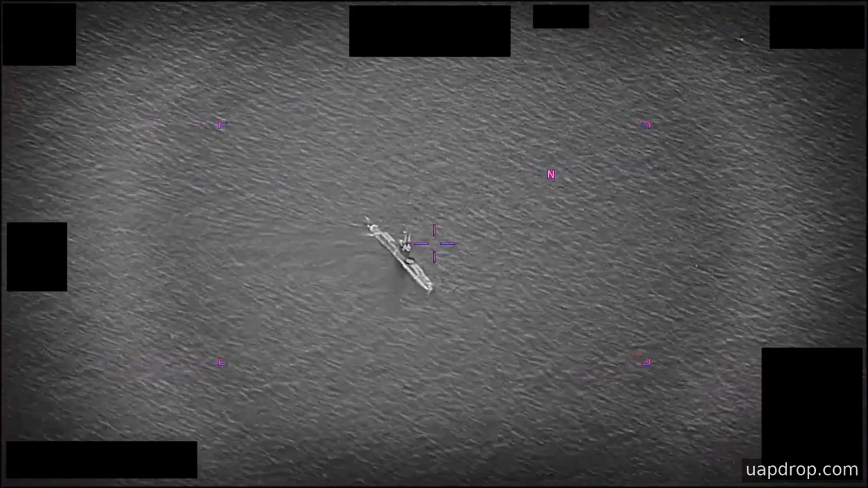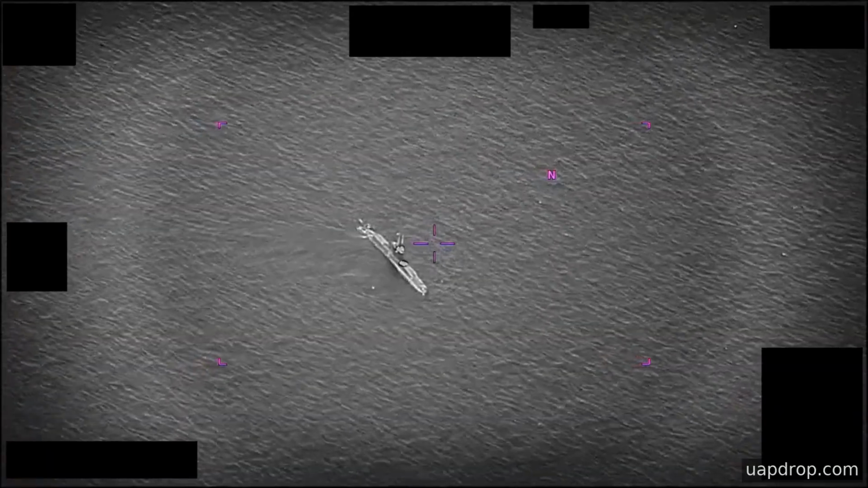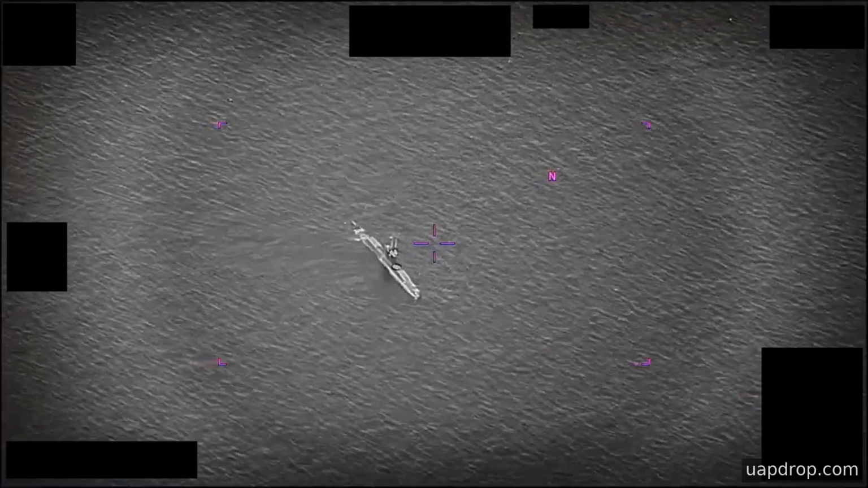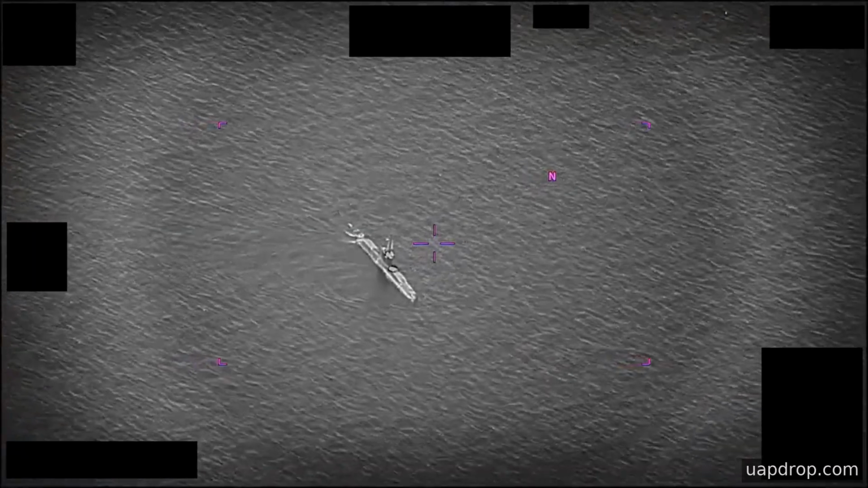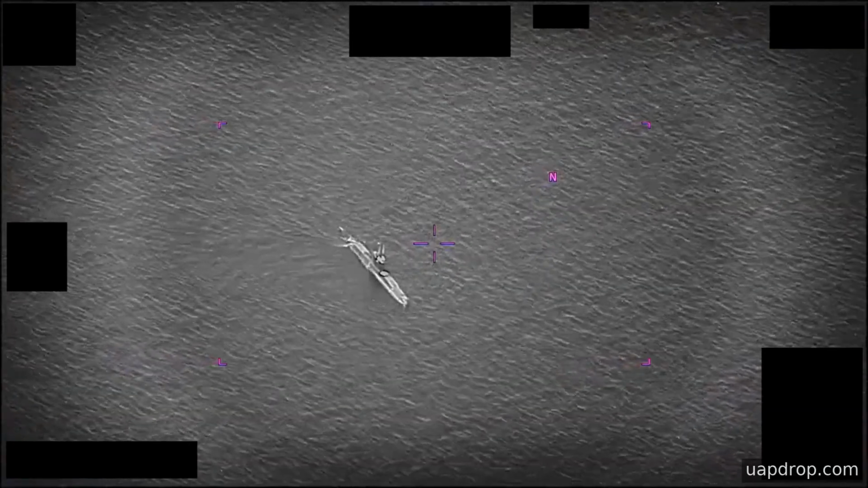The clip is one piece among many in a broader set of records now being examined by oversight bodies in ARRO, and it illustrates both the operational challenges of interpreting infrared tracking data and the evidentiary complications that accompany incomplete custody histories.